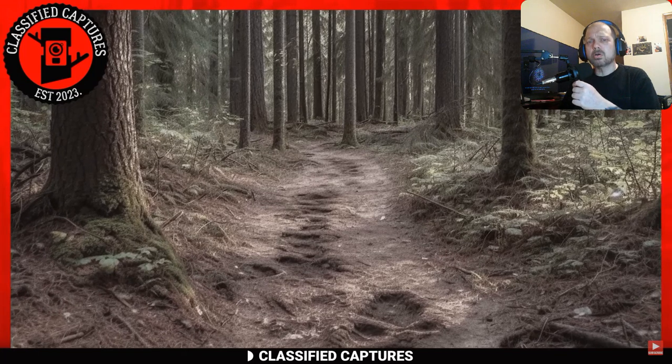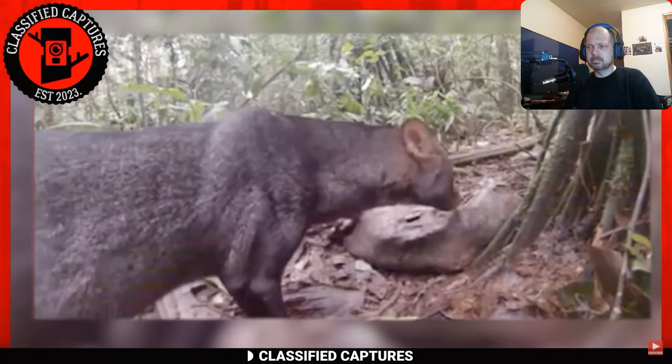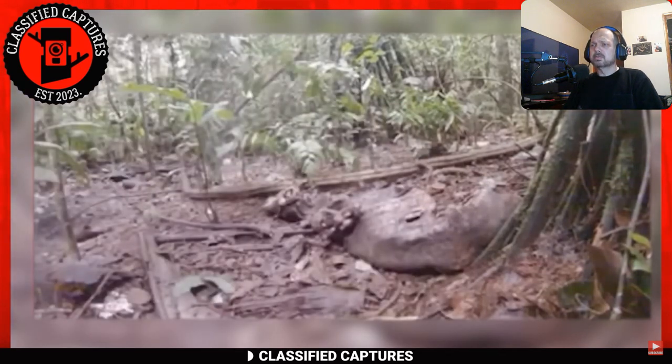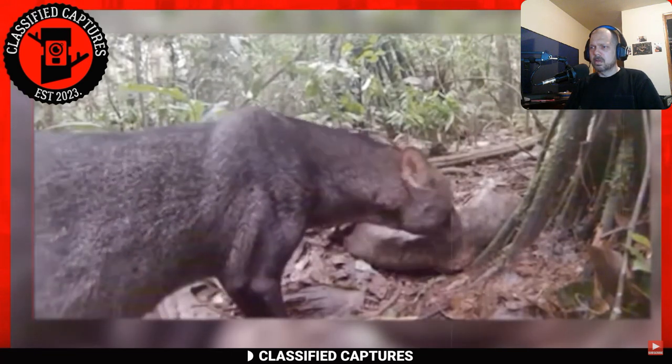It was in May 2014, in the depths of southeast Peru, that a trail cam captured something truly extraordinary. This creature, with its eerie appearance, left even seasoned explorers trembling with intrigue. As the footage unveils, we catch a glimpse of a creature that defies conventional explanation. Its form, obscured by the dense foliage, seems monstrous and otherworldly.